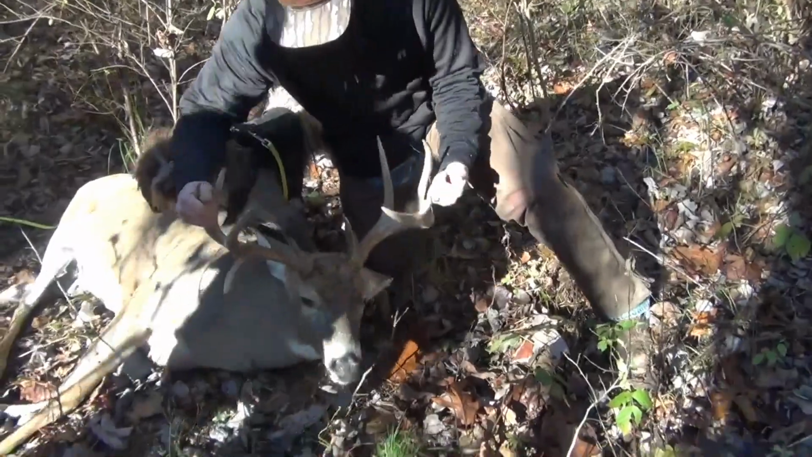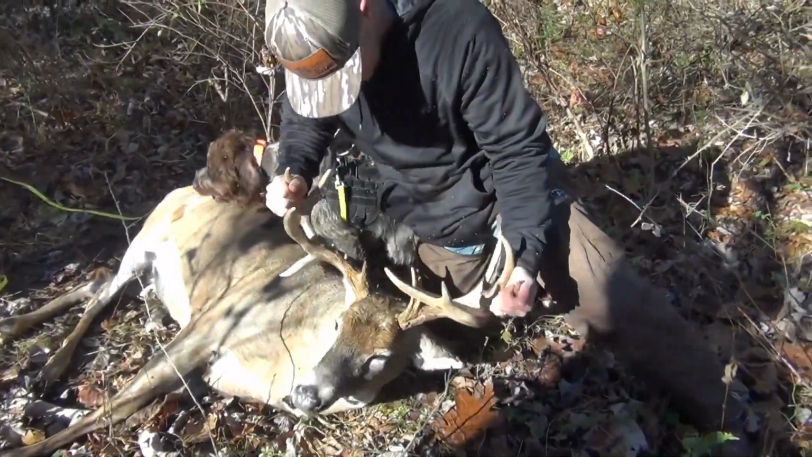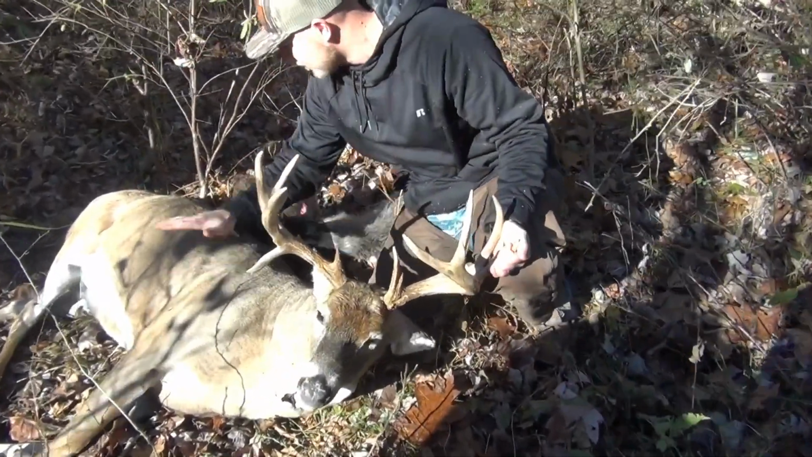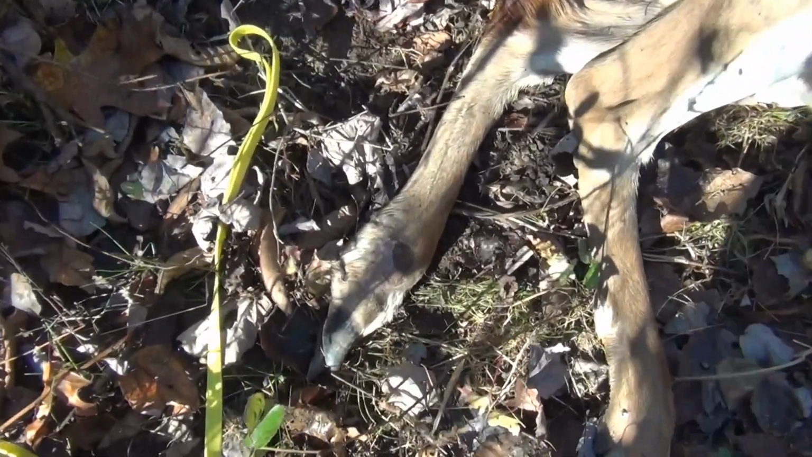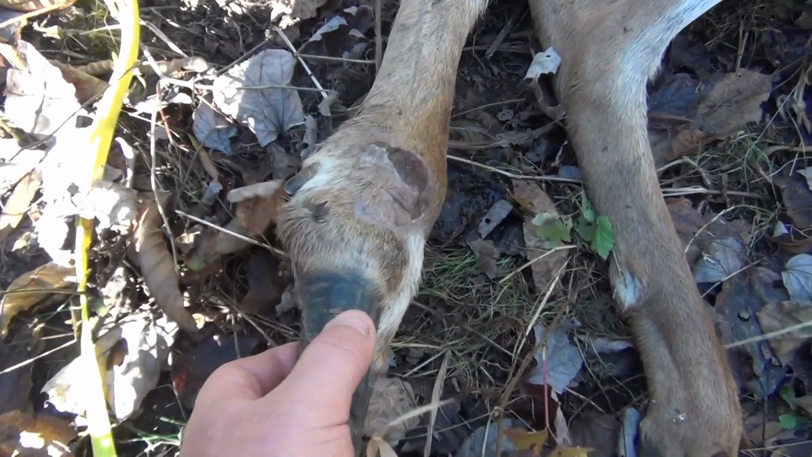So last year, I'm going to tell you a little story about this deer. He was an absolute giant buck last year, probably in the 170-inch range. And he got an injury. I didn't see him moving on his back left foot. This is what I talked about. You can see it's like a club.